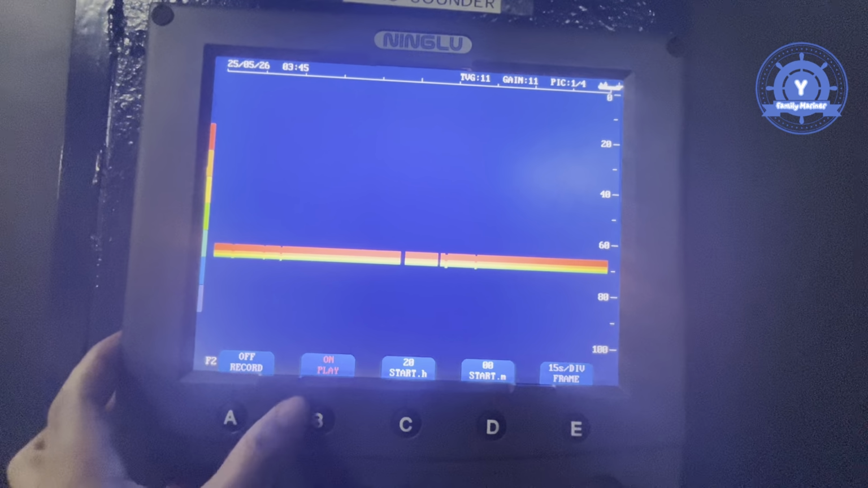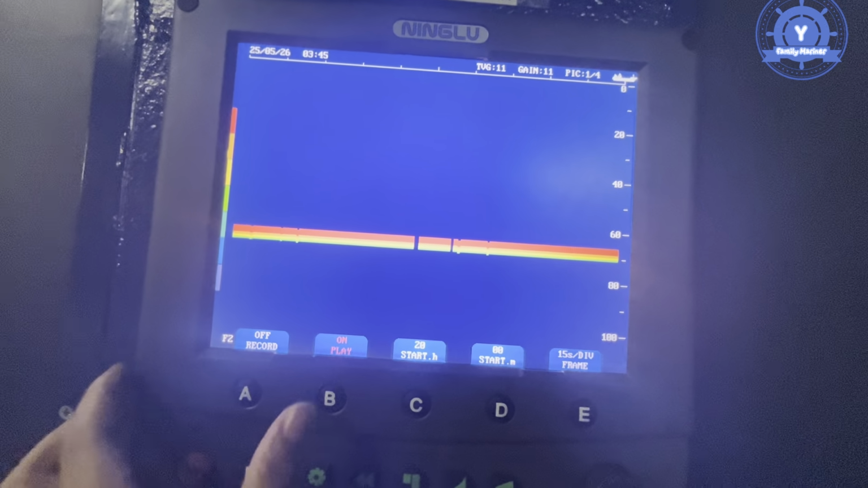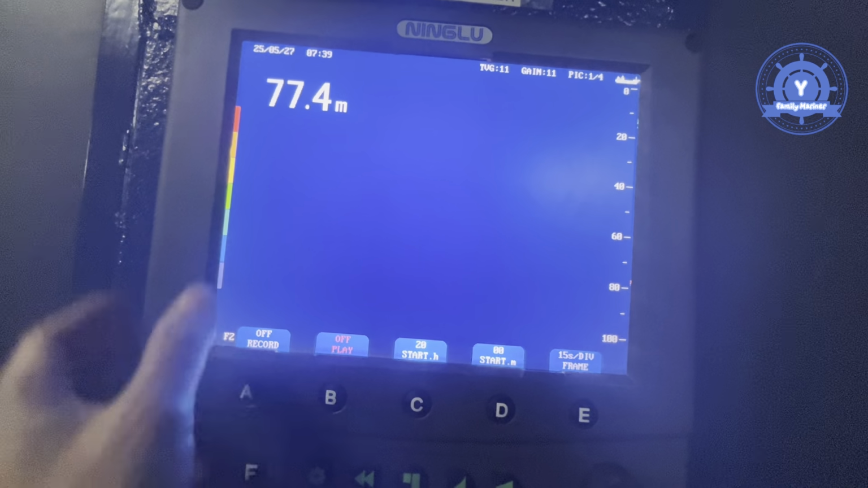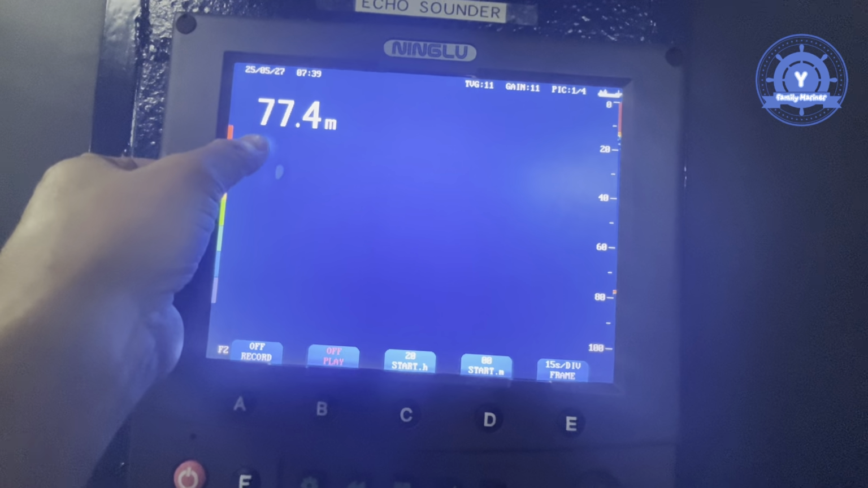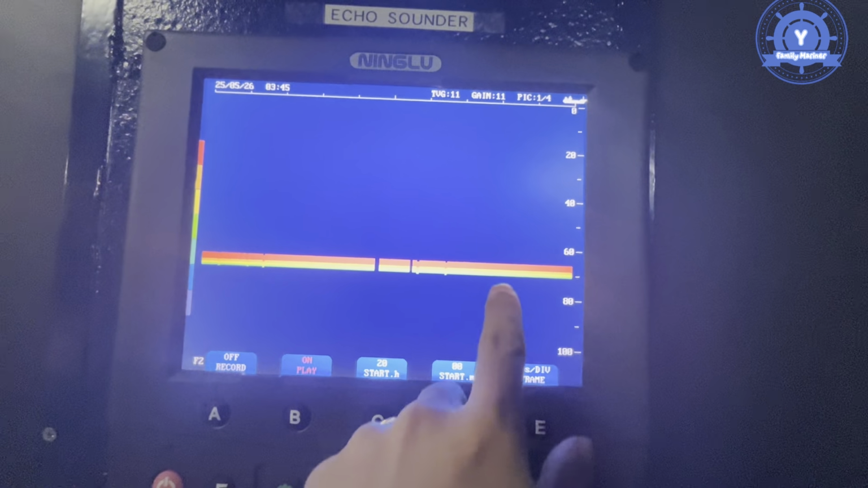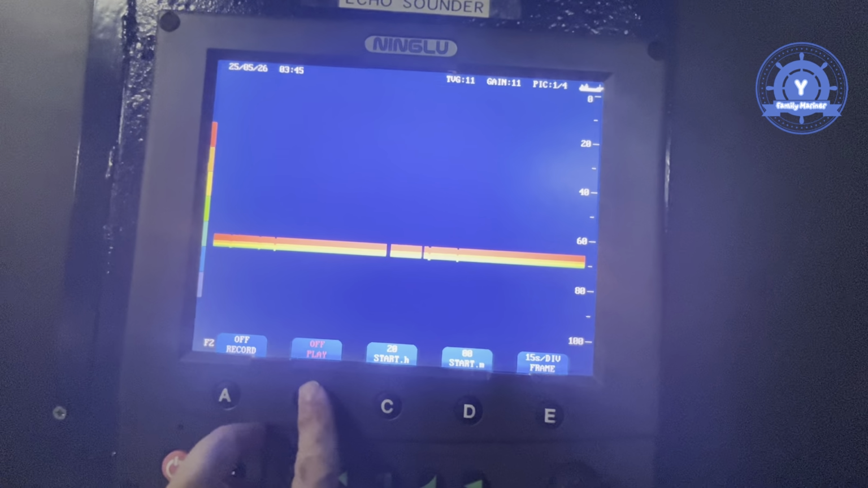This is for now on play, and then we can choose this off play. We can see now that it is dark water. This one is for on. I didn't see only the display, and that is off play.